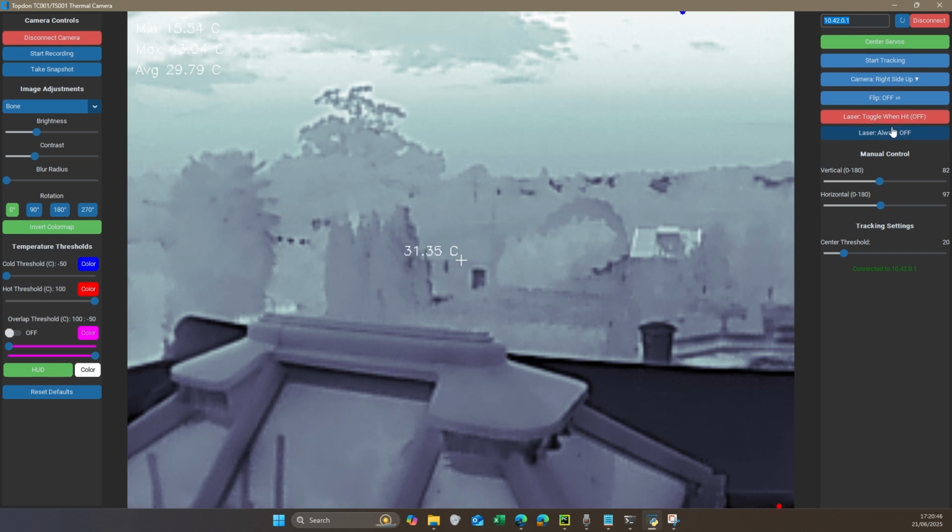I have a button here which turns the laser always on. You can't see the laser shine on the video because the thermal camera only sees thermal, which is heat, hot or cold, and the laser, unless it's shone for a very long time at a very dark object, will not present any heat changes. So I can turn that off for now.